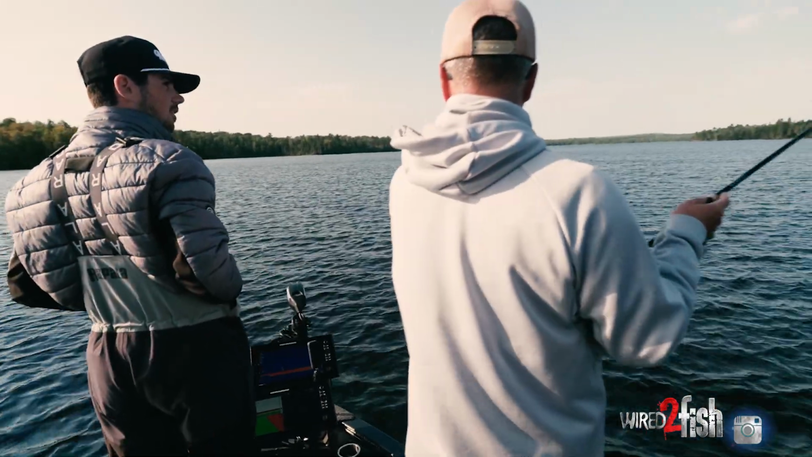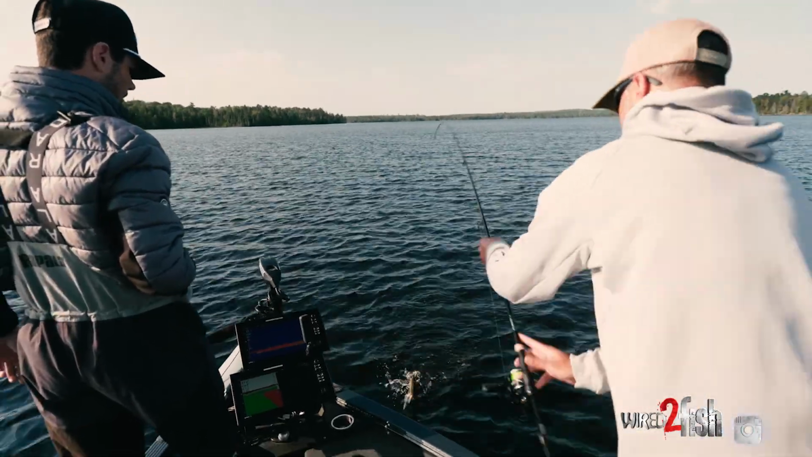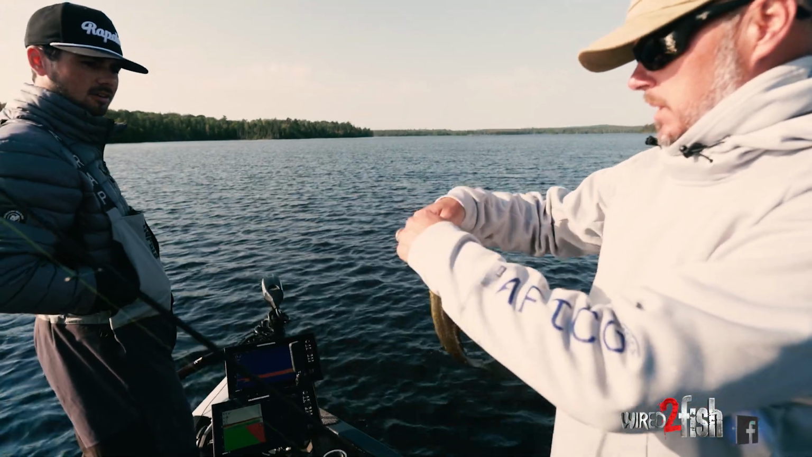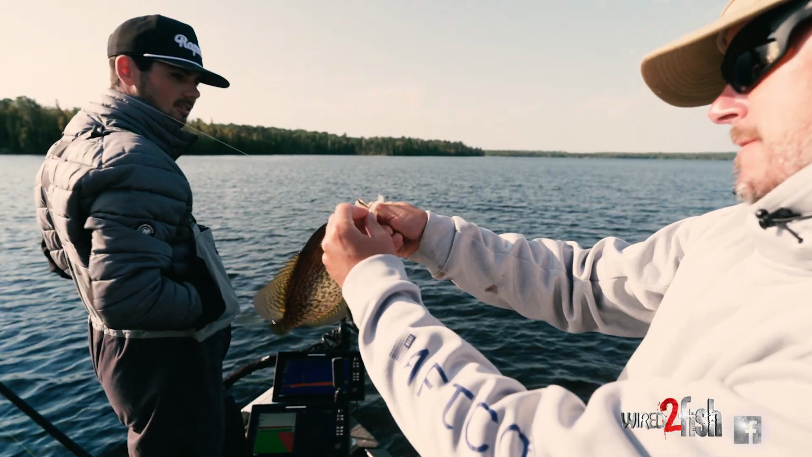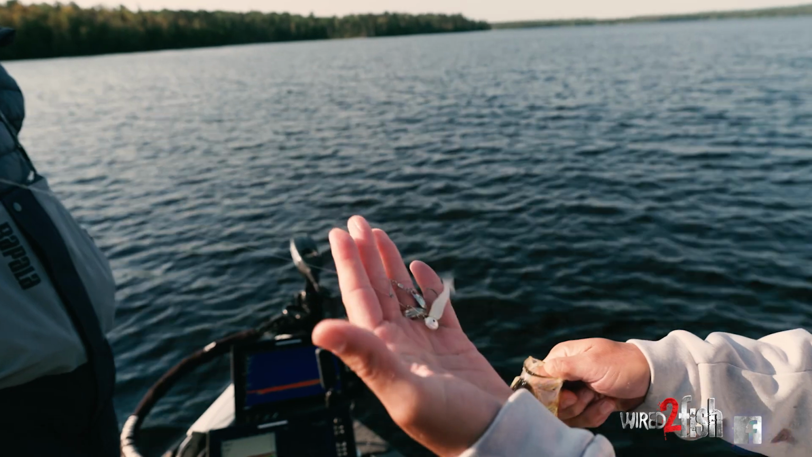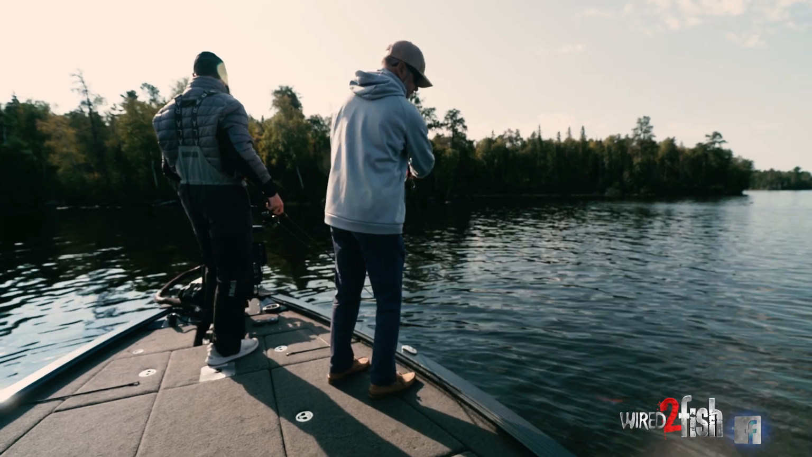There we go. Is that a nicer one? That seemed like a nicer one. Yeah. Nice crappie. What are you using there? It's a little VMC spinnerbait. Back to the roots. I mean, this is a good old-fashioned fish-catching lure. But again, probably really effective in this dirtier water. Anything to get their attention, vibration, flash.